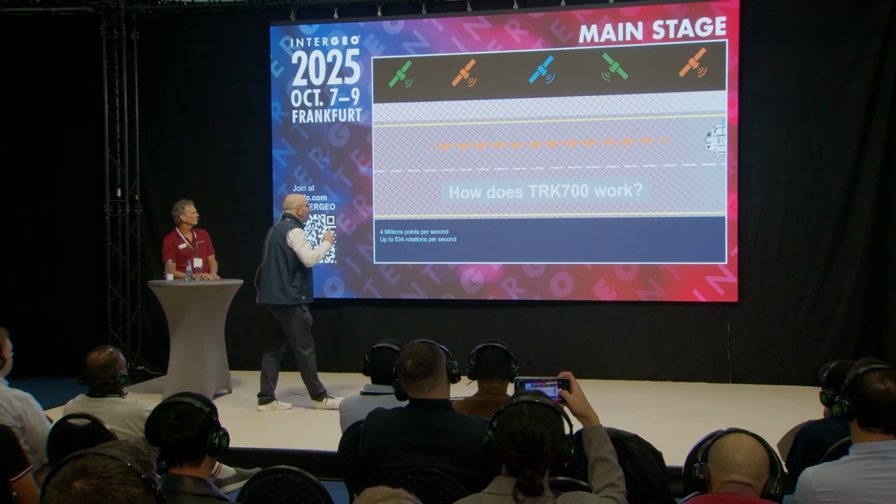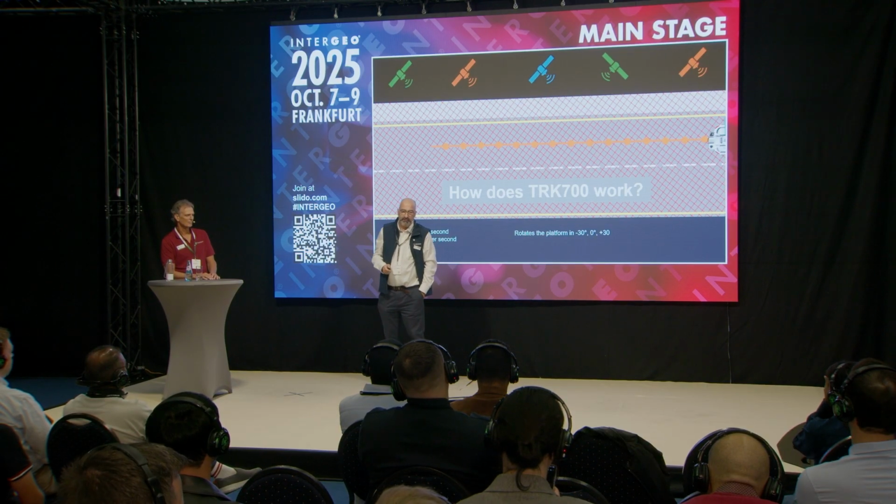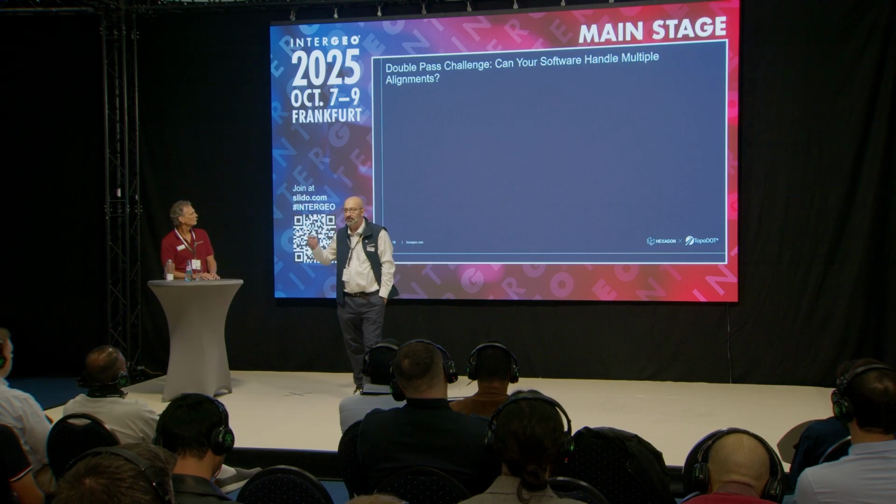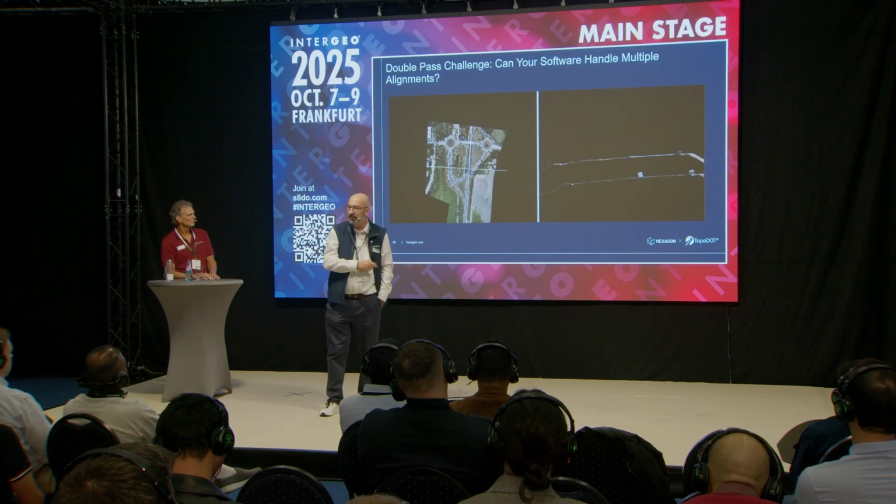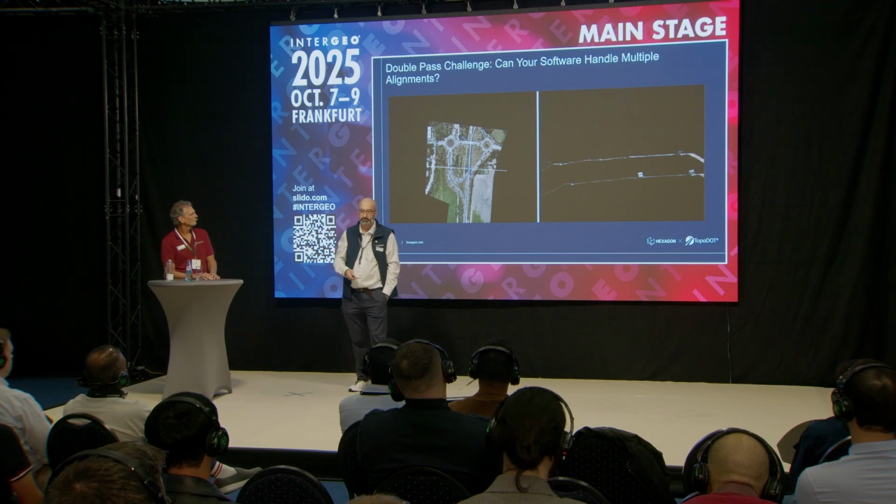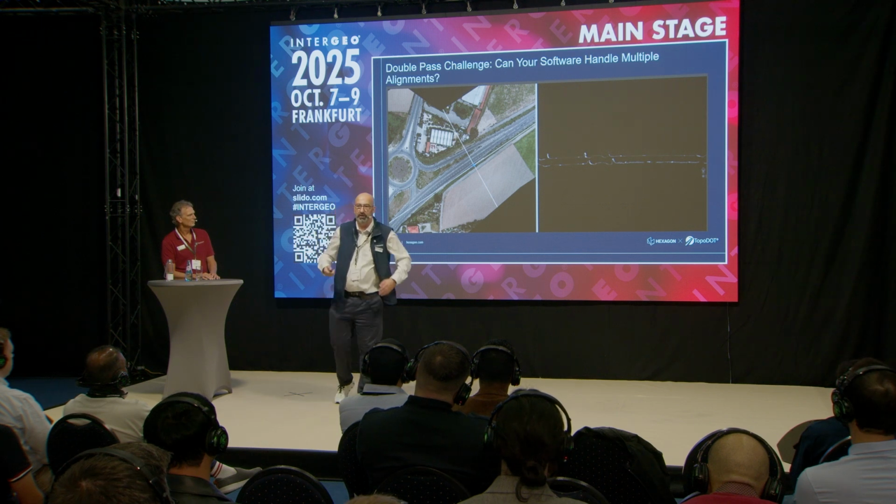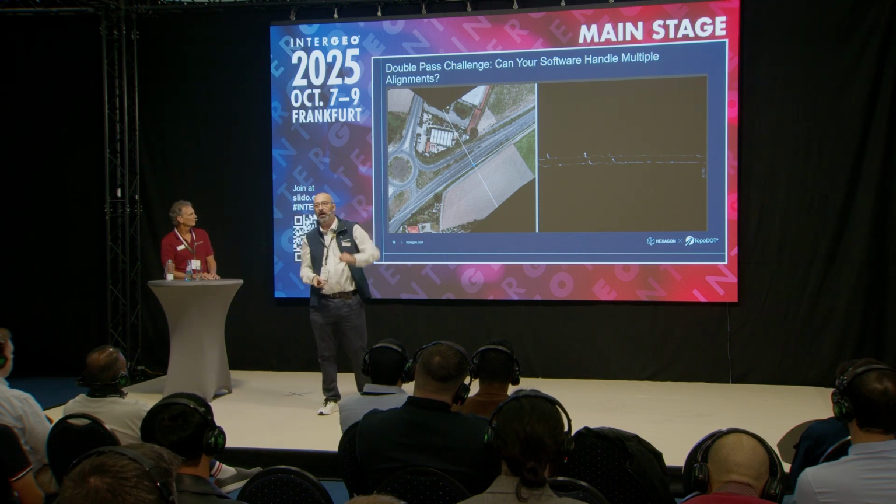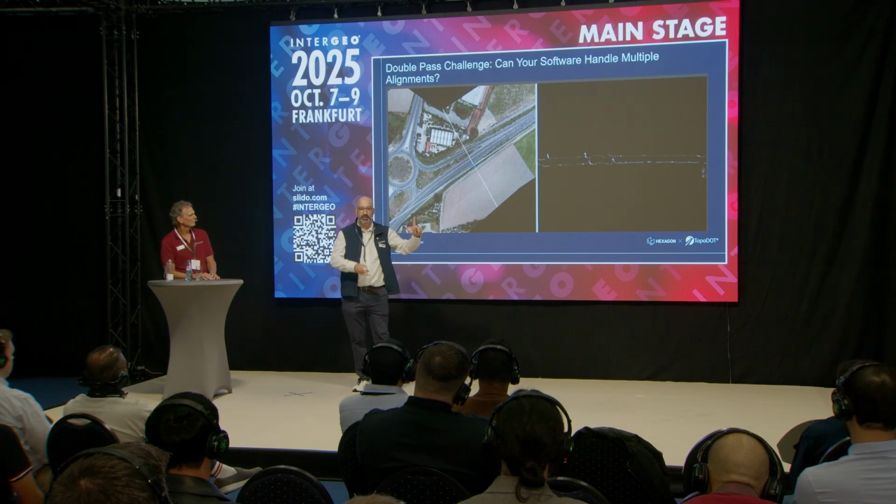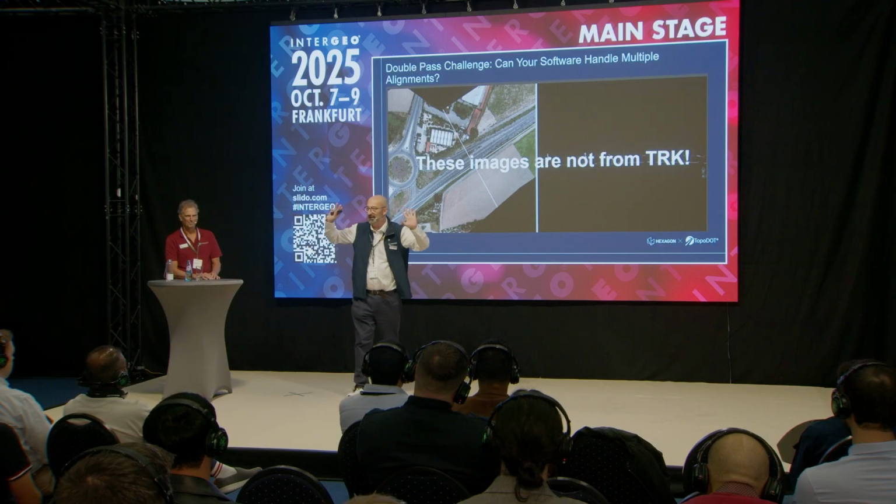The challenge here is driving twice. I could have data like this, one pass on top of the other, or like this one. How can I do a really accurate measurement if I have misalignments between point clouds? I can't. And by the way, this data is not from TRK. This is not Leica Geosystems data.